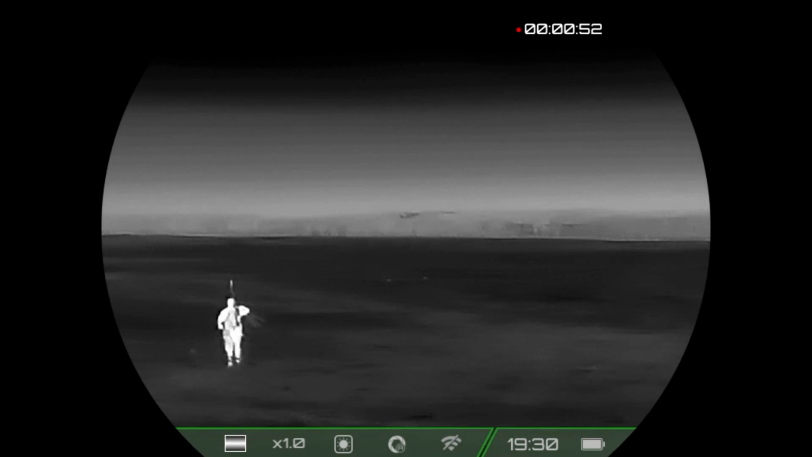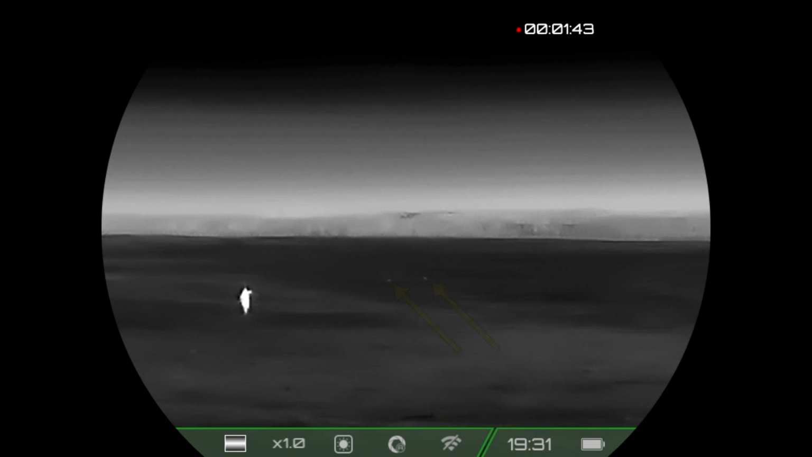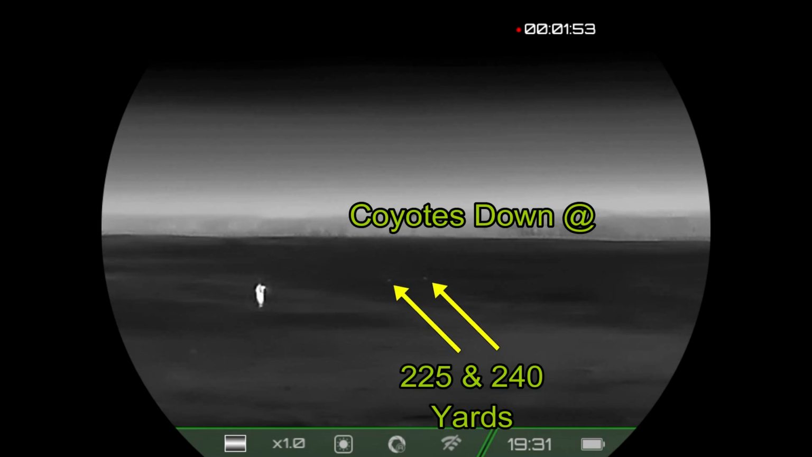And this is me getting video with my Rix Pocket K2 thermal scanner as I'm strutting out there to take a look at my coyotes. They turned out to be a lot further away than I expected. I was thinking they were probably 150 yards out. And while they were both shot at about 225 yards, they're down at 225 and 240 yards.